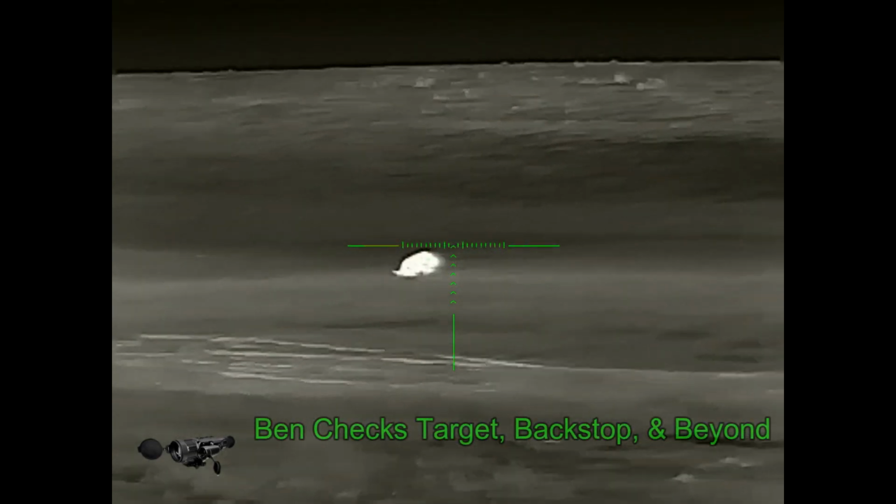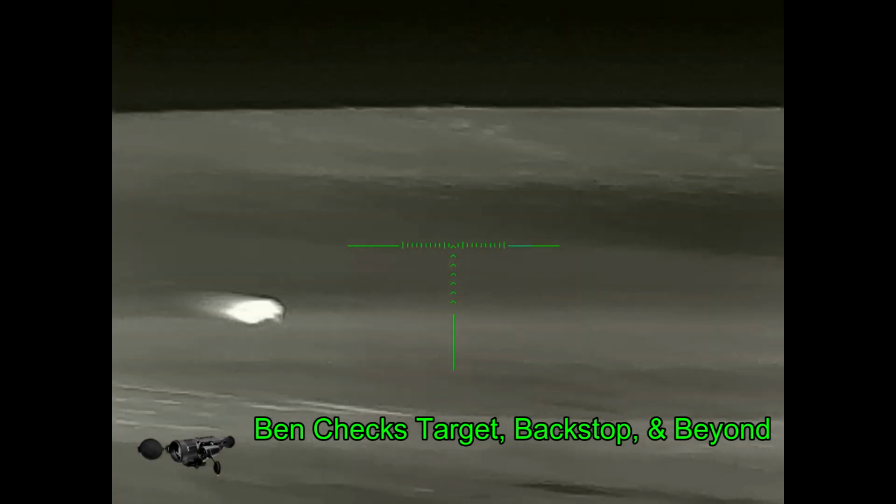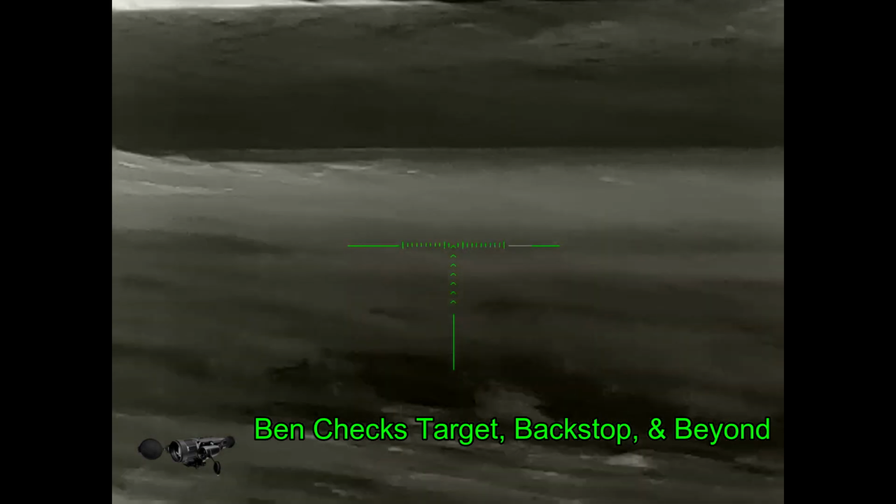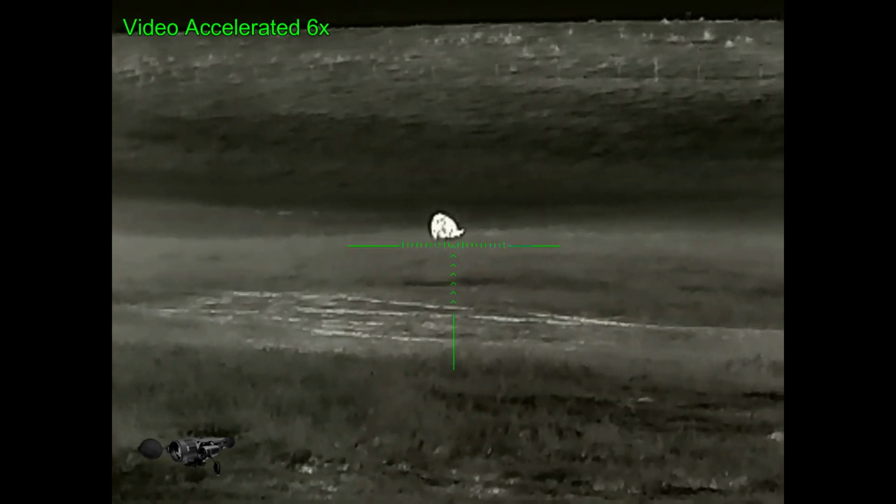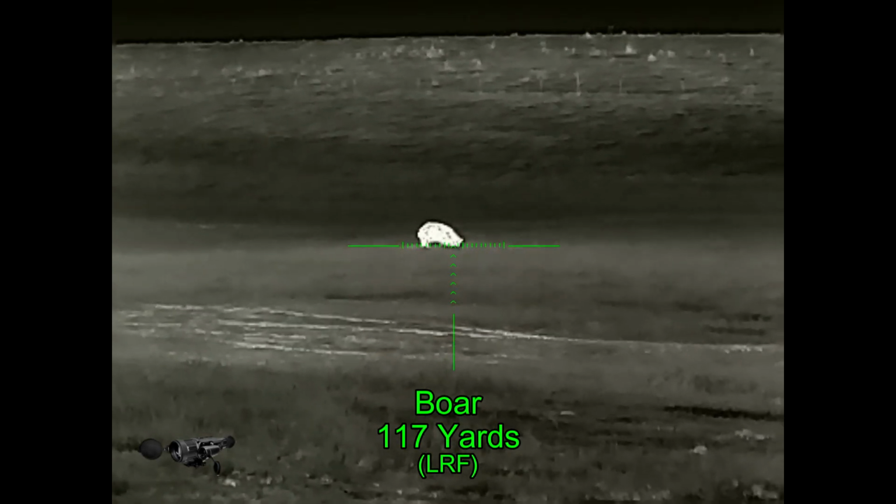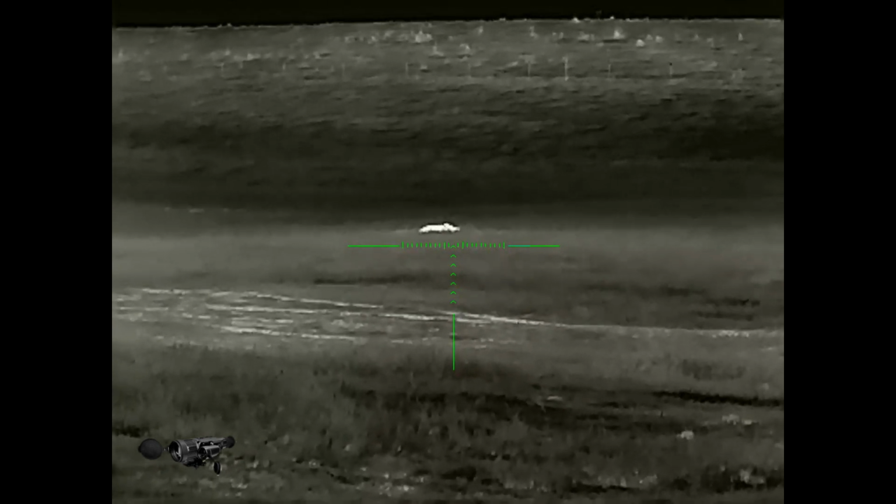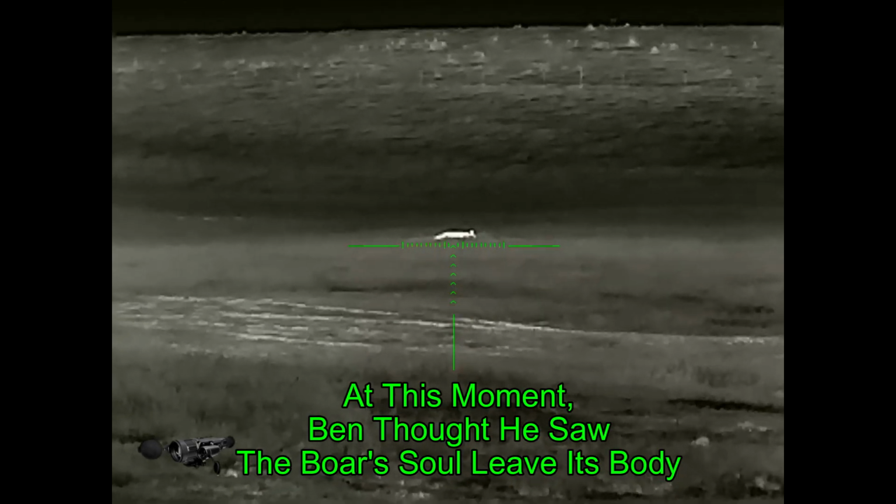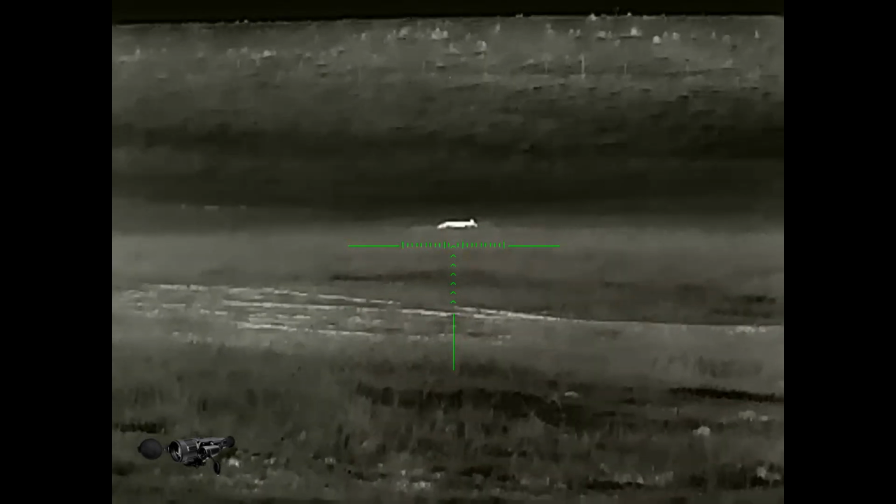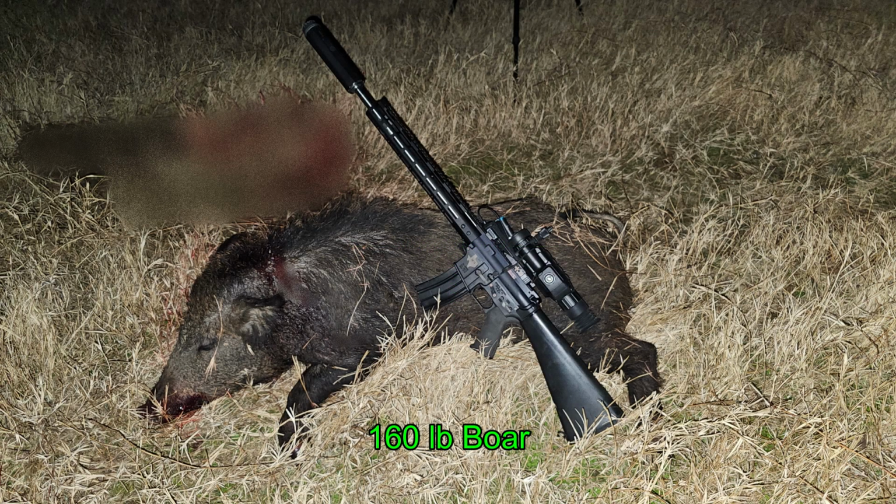So Ben finally has a clear shot and he's going to check his target, his backstop and beyond to make sure that there are no cattle in the distance. We've got one coyote over there. And everything else is terrain. Waiting for the hog to turn to be in the right position. Alright, here we go. That was Brian in the background yelling, good kill. Ben did alright coming away with the 160-pound boar for his solo kill.